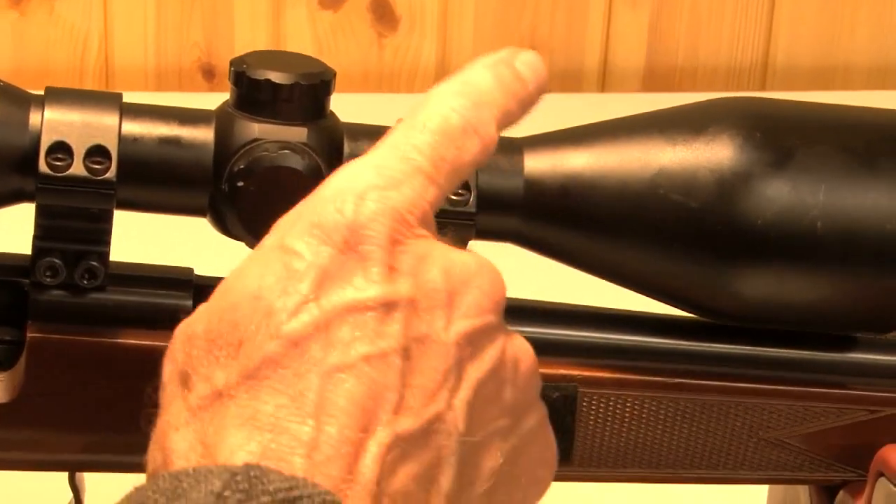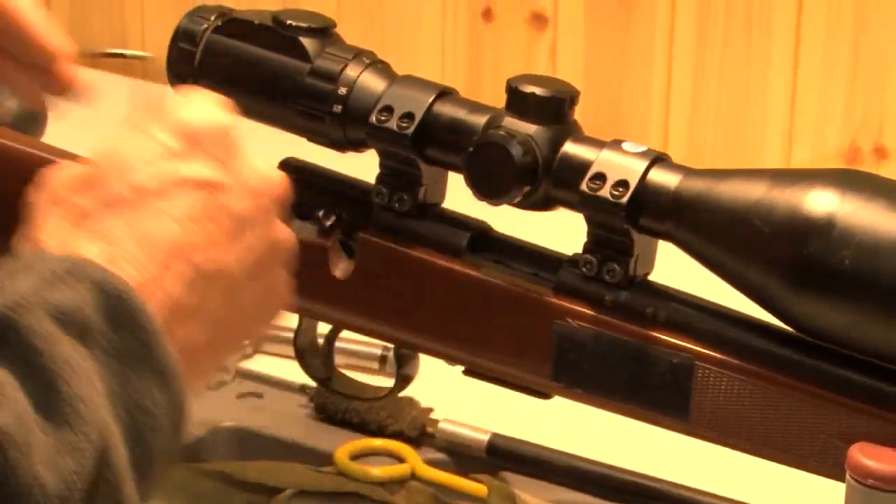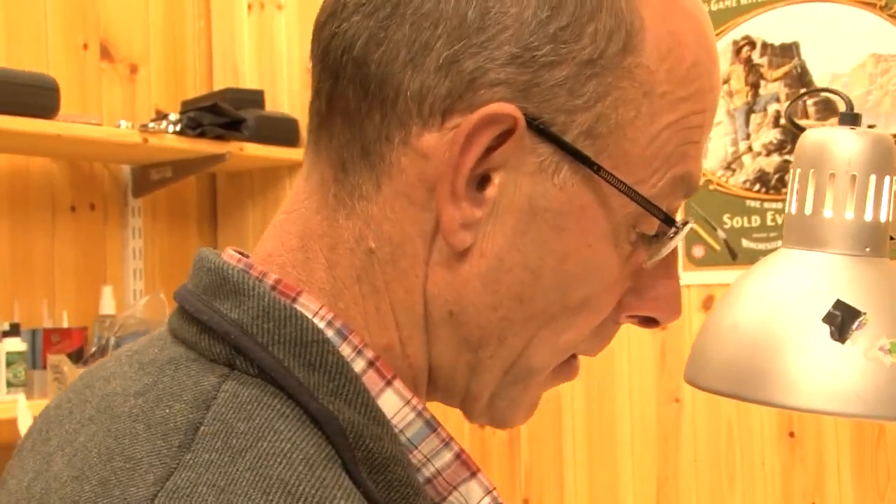If you over tighten these screws, there's several problems here. First of all, you have a hell of a job to get them out, and secondly, in some cases, you can actually crush the tube of the scope, which you do not want to do. So it's very, very important. You've got a very, very expensive optic here. It's very important to actually get these screws tensioned properly.